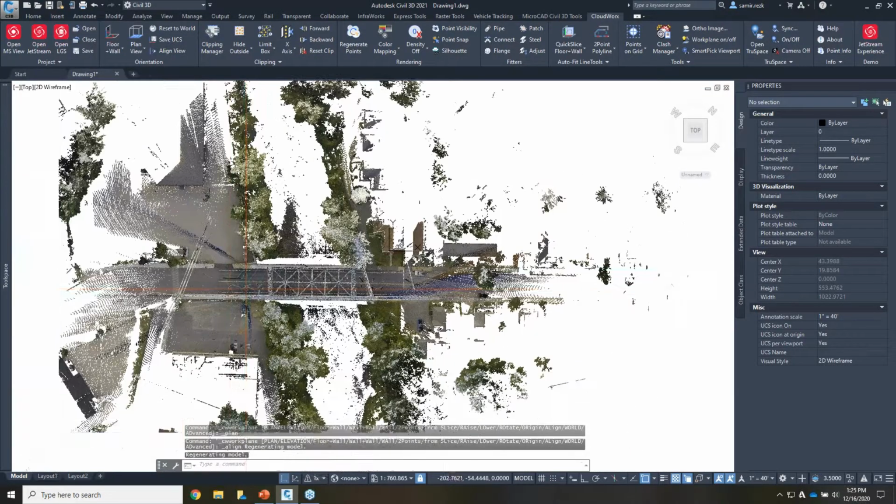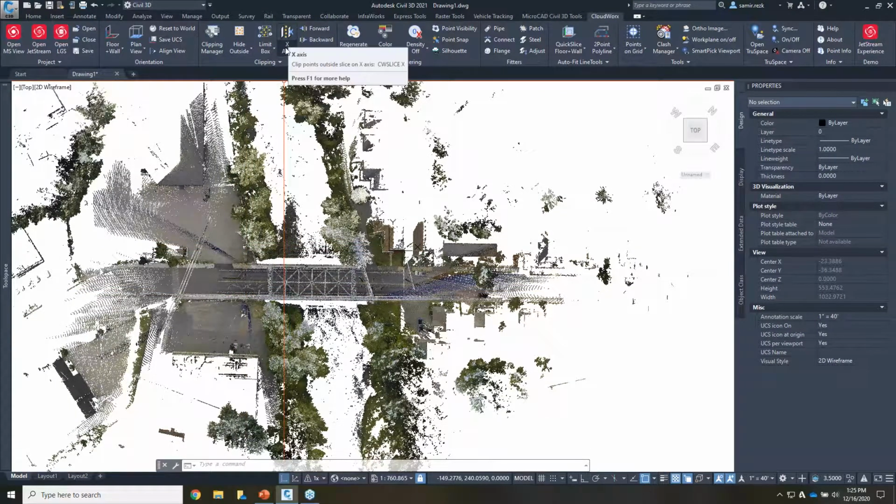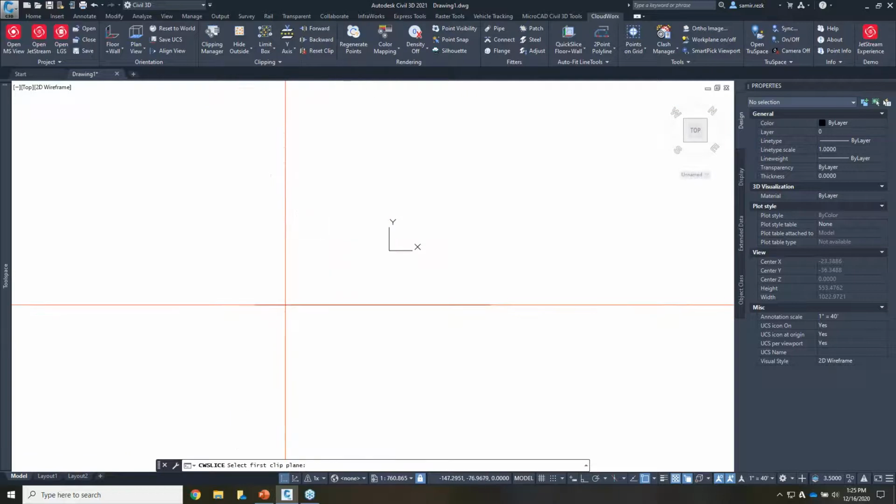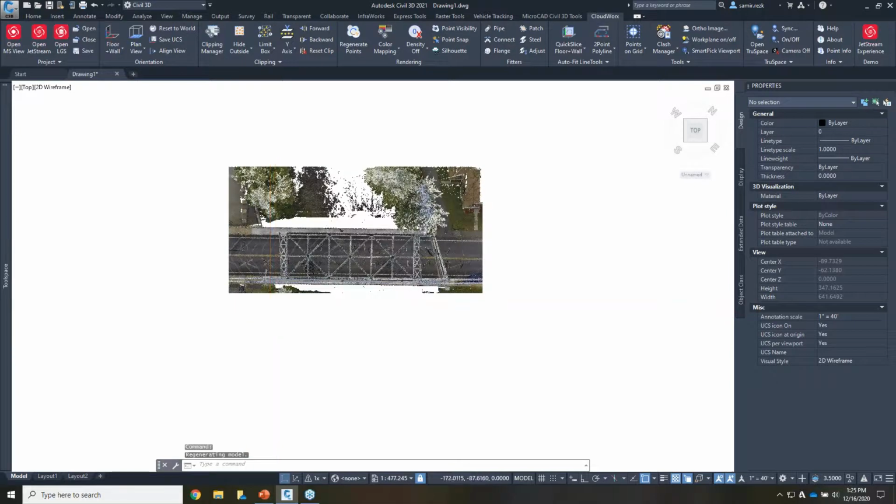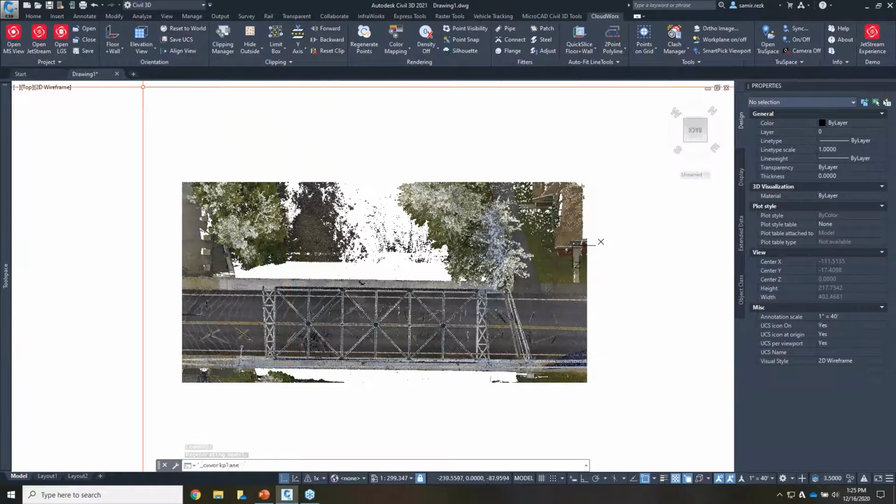an area of interest. I have the clipping tools, a lot of different ways to clip the data. We'll clip it on the x-axis first, since perhaps I'm looking at this bridge from here to there and not interested in much more data than that. I'll do another clip for the y-axis, and we'll go to the elevation view.